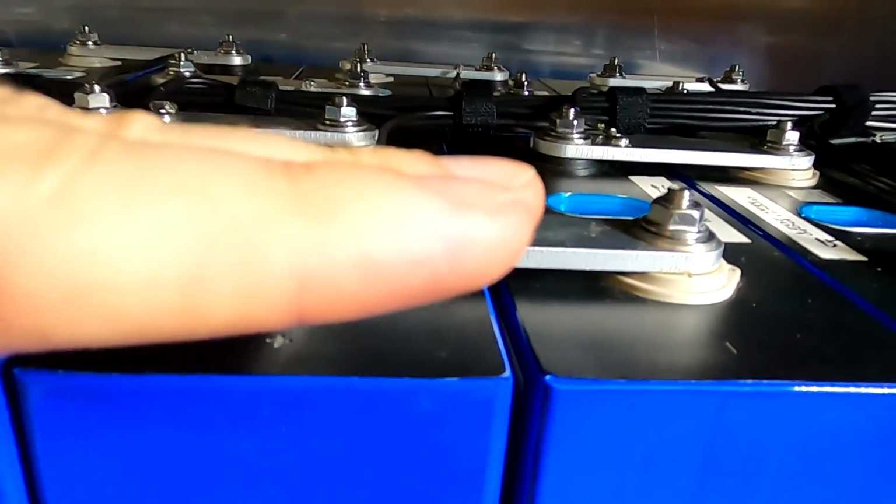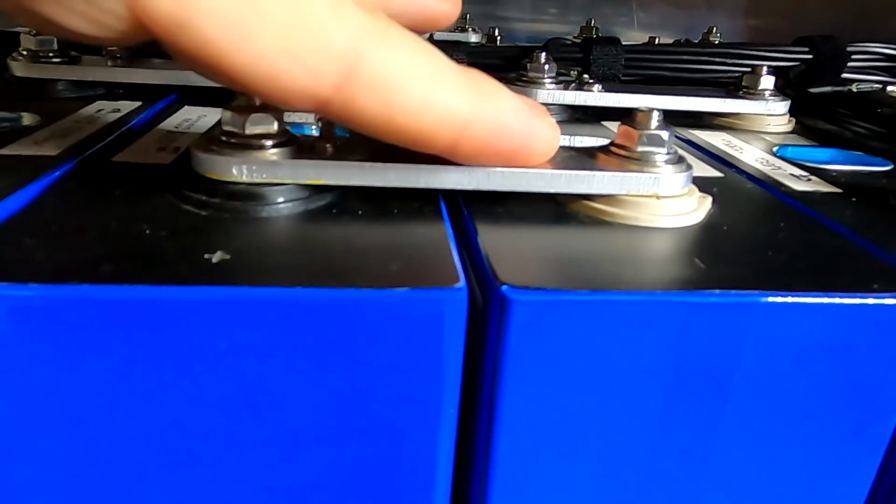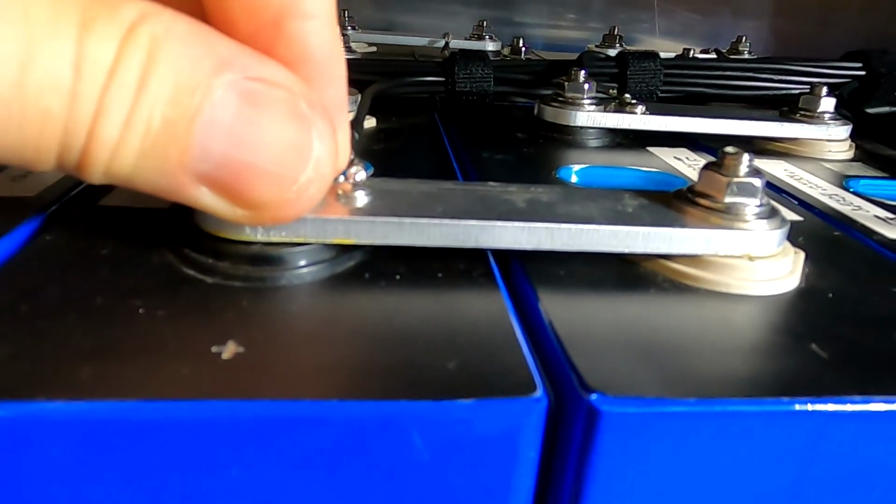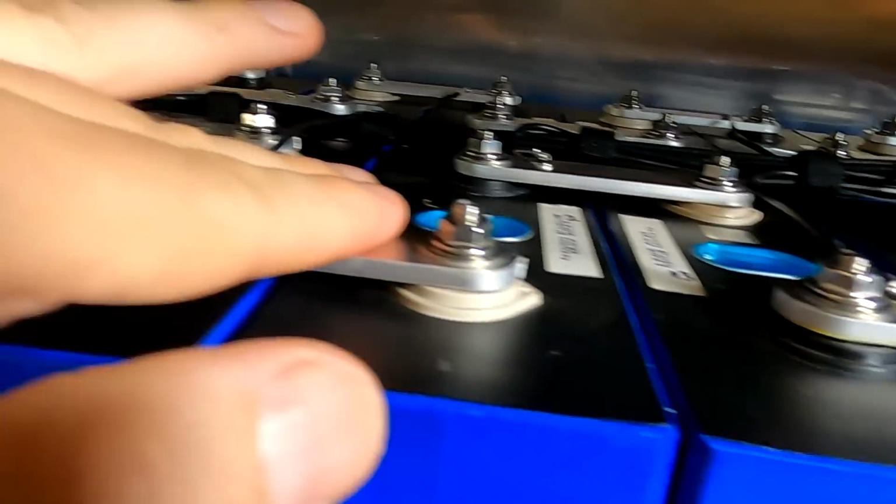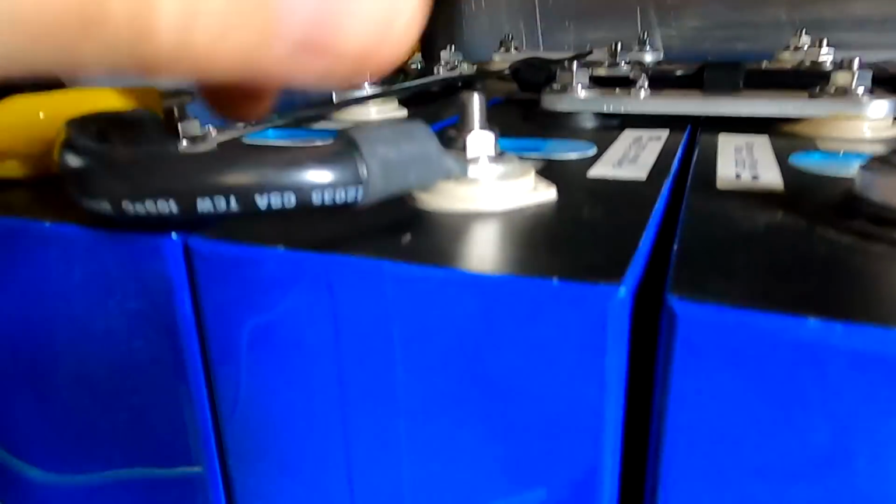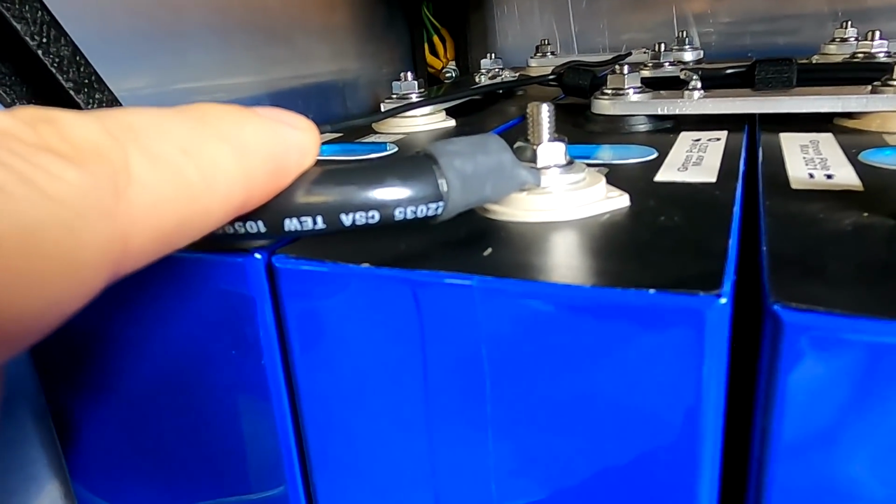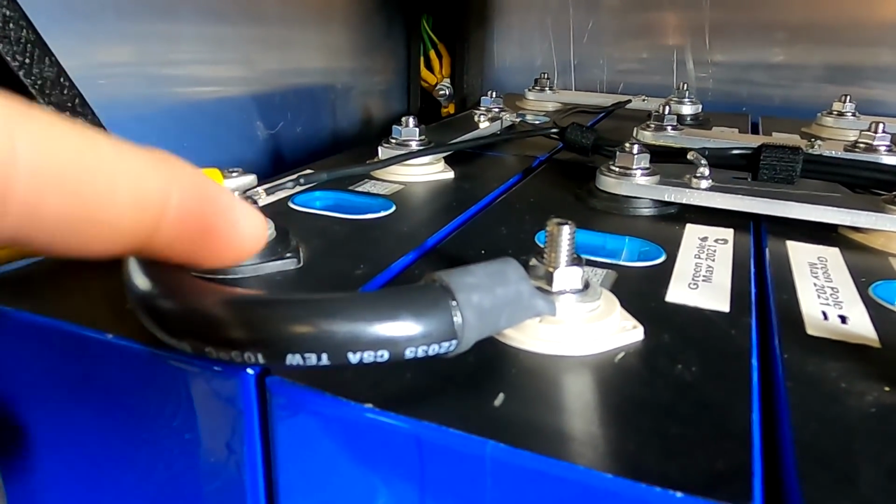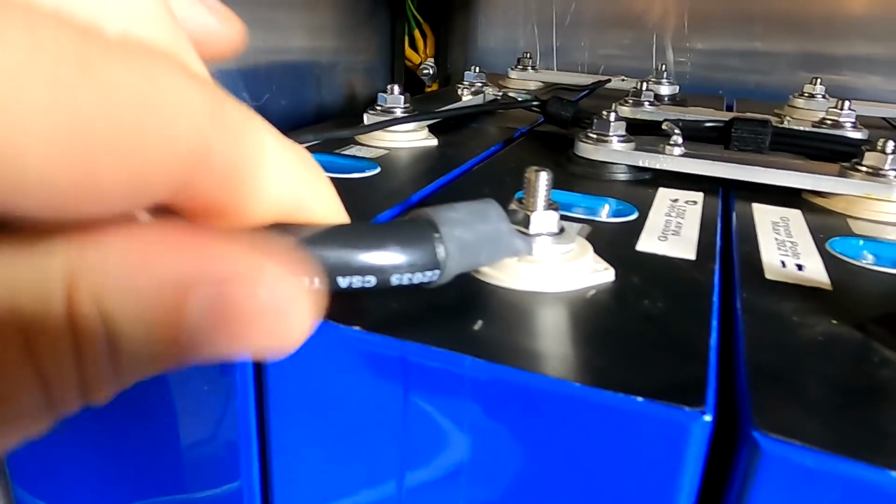While this one here could be a bit on an angle, and that's why it's heating up. That's why the terminals are getting hot, and then eventually the bus bar as well. While these ones are now staying cool, and we've got this bit of flexibility in here. So even if they would be on a different height level, it wouldn't matter with this cable in between.